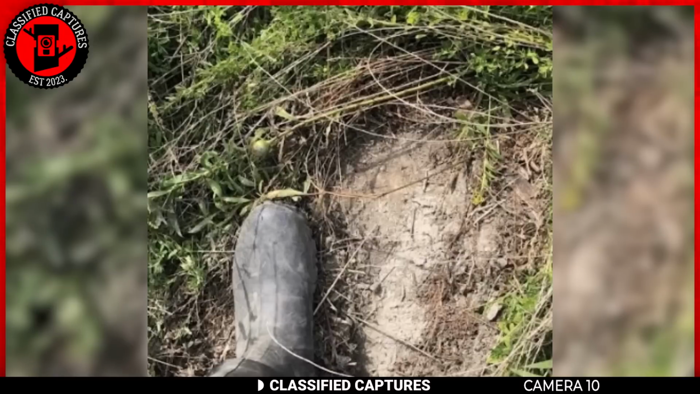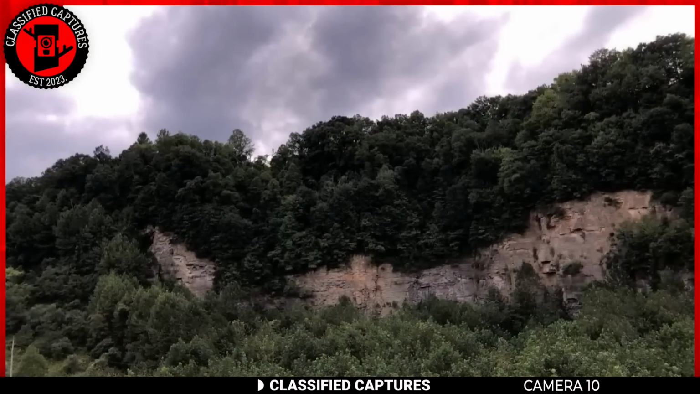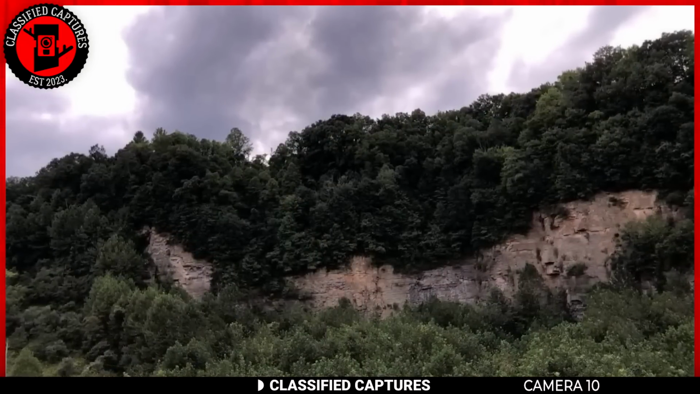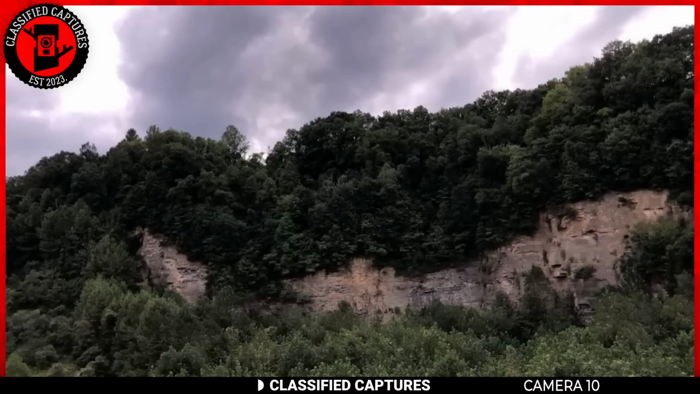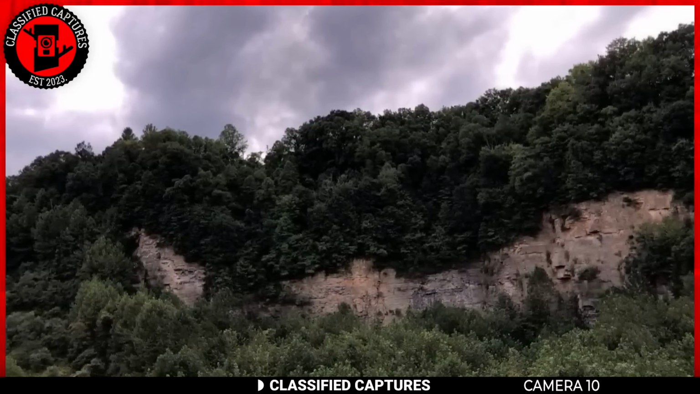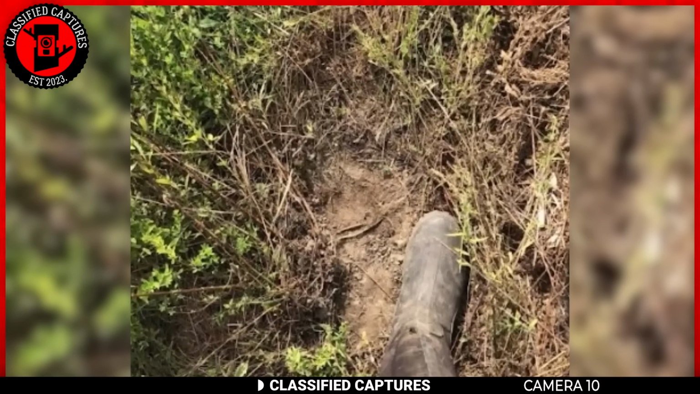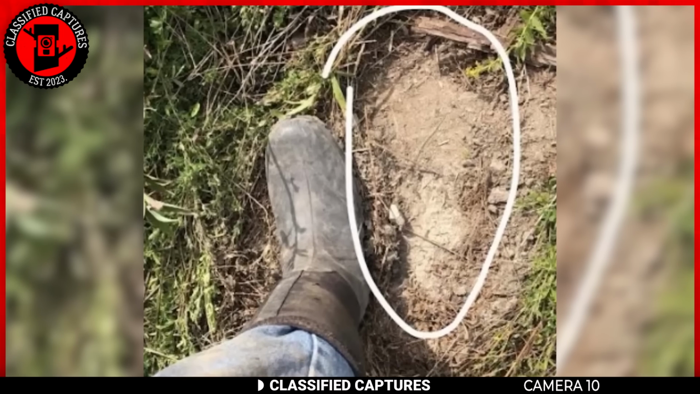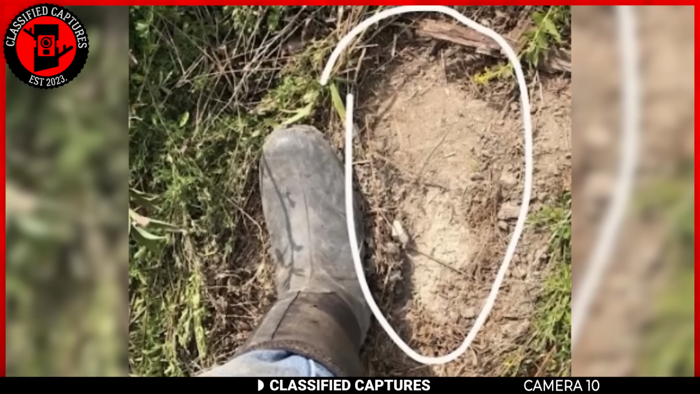Encounters with creatures like Bigfoot are the stuff of legends and campfire tales, but for one man in Tennessee, it became a very real and unforgettable experience. It all began with strange vocalizations echoing through the lush green lands, a haunting combination of howls and growls. Intrigued, the man decided to follow the eerie sounds.